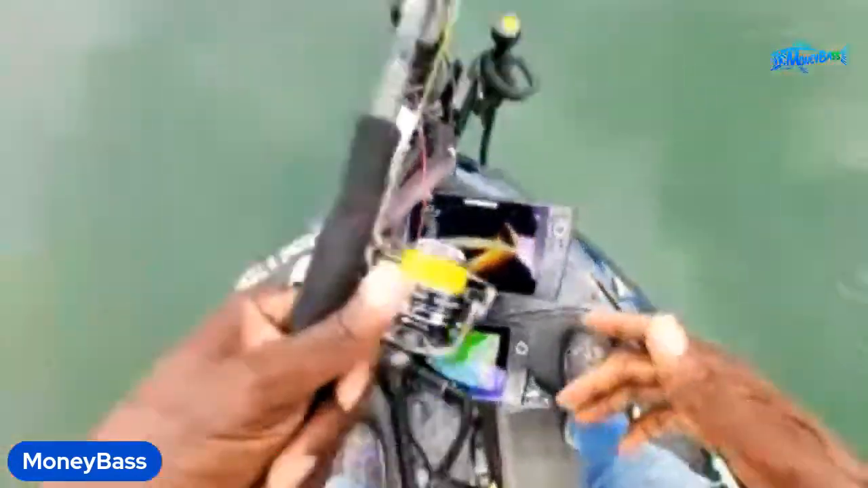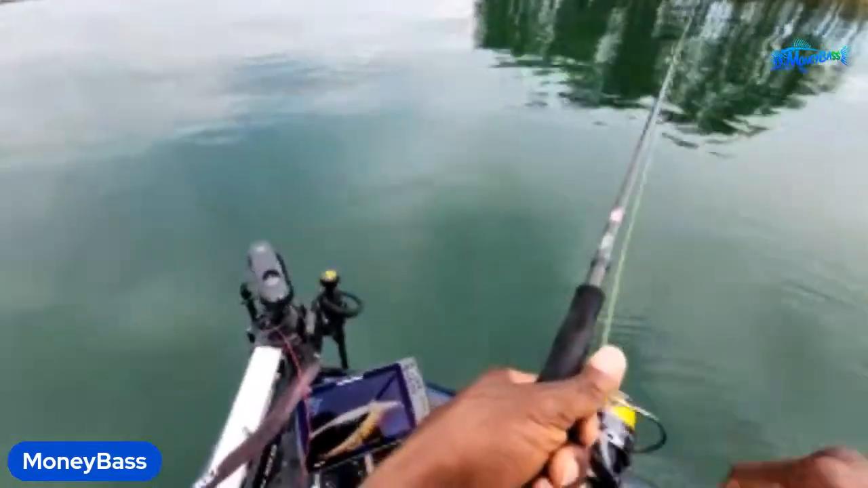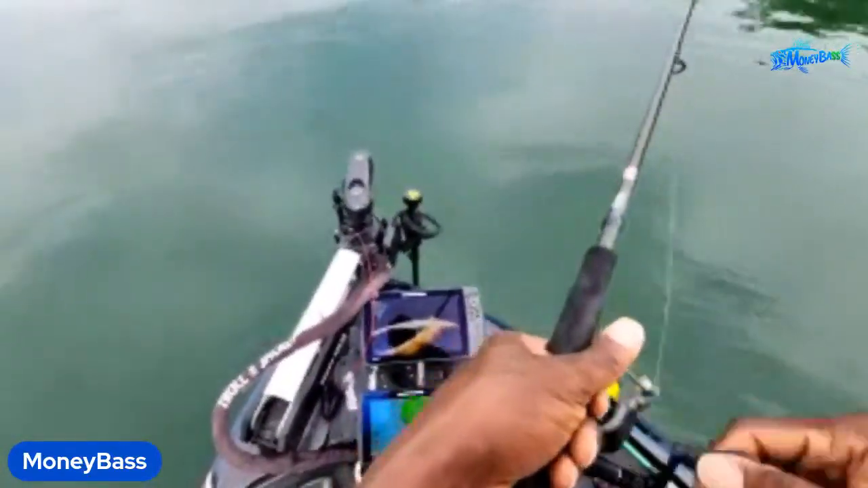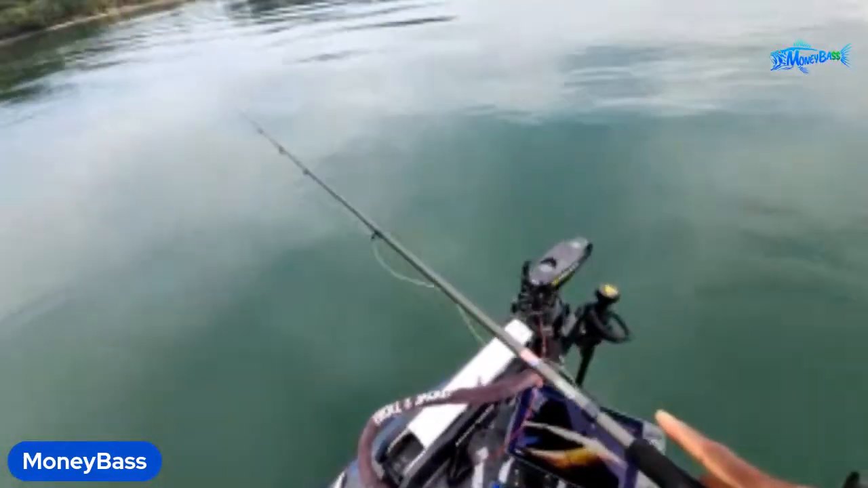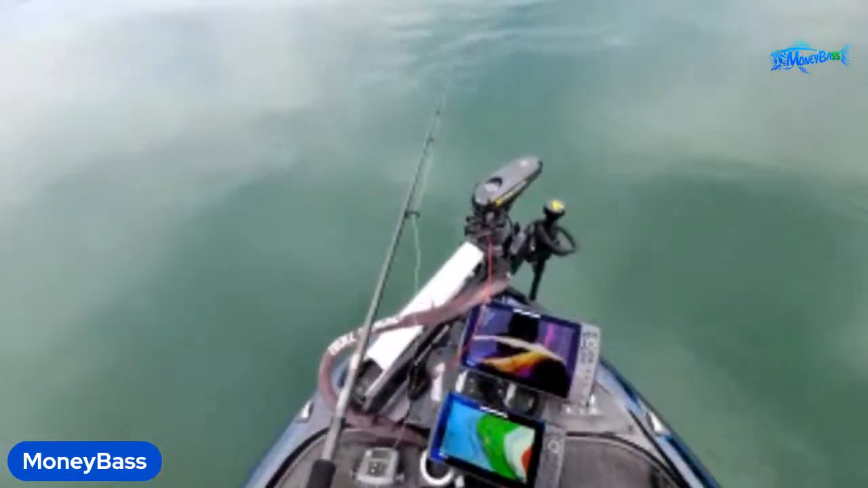That purple haze is persistence mode. So when those fish are swimming, it leaves a purple haze behind the fish as they're moving, and that lets me know what direction those fish are moving in. So that's the purpose for that.